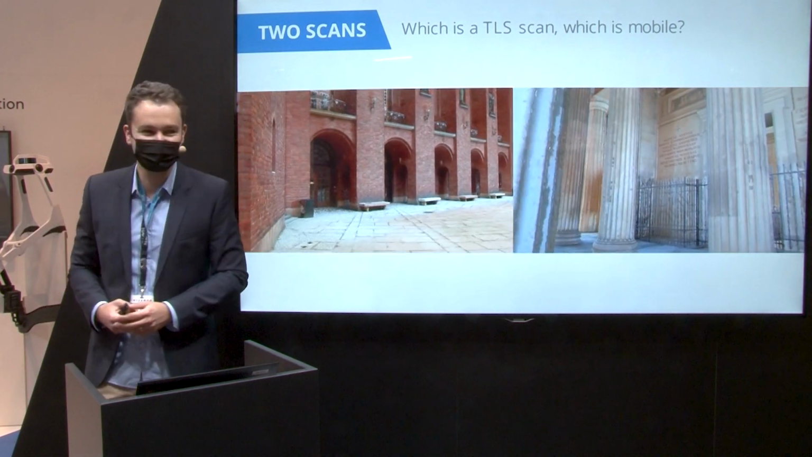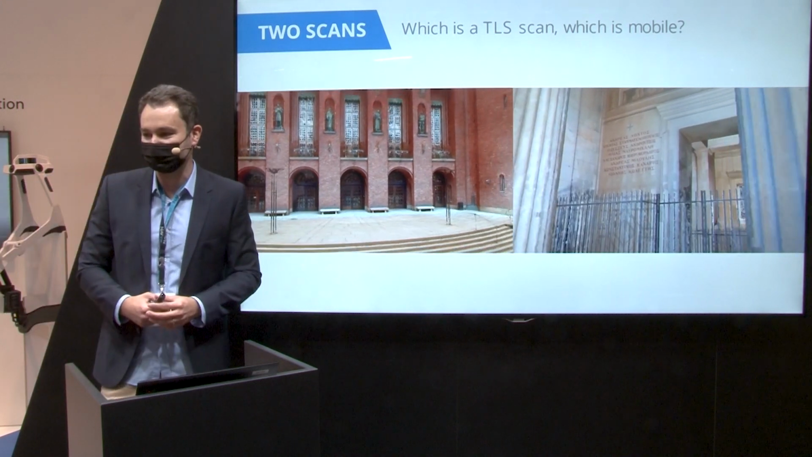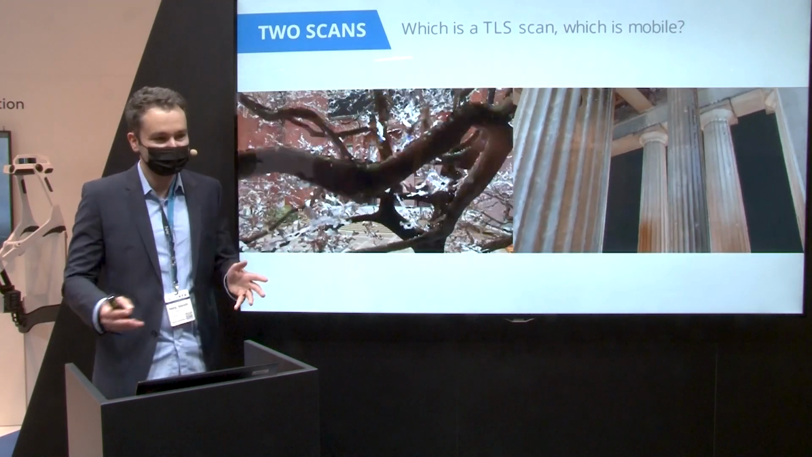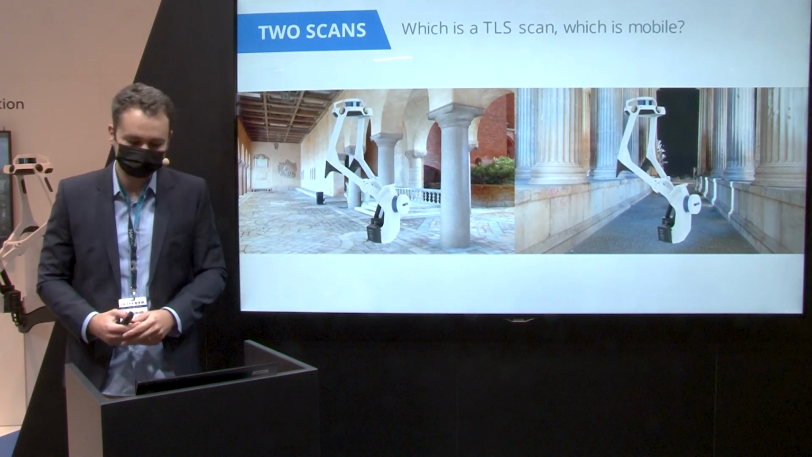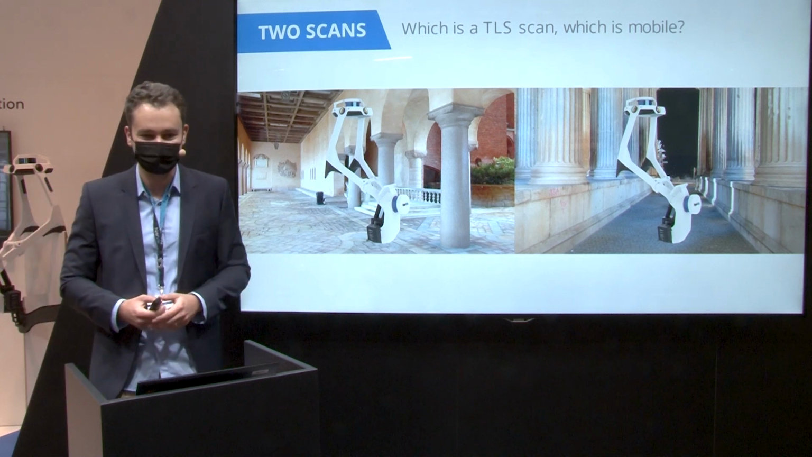Anybody? 2, 3. Okay. So who thinks on the right side this is a mobile scan? Okay. Yeah, 4, 5. Okay. So the good thing is you're all right. It actually both is actually done with the VLX. So both VLX scans that we have done. And you see basically how much this has already progressed in the last few years.